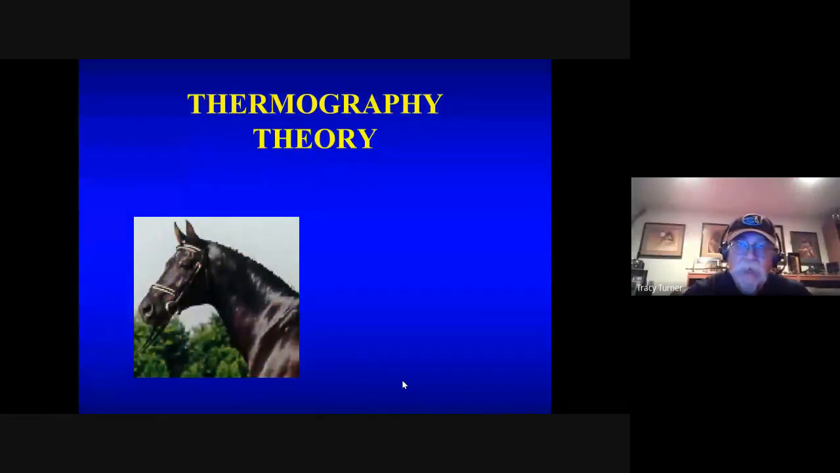So in theory, if I have a horse, that body continuously emits heat energy. Heat is in a wavelength, and from the mammalian body, heat is emitted in the infrared region of light.